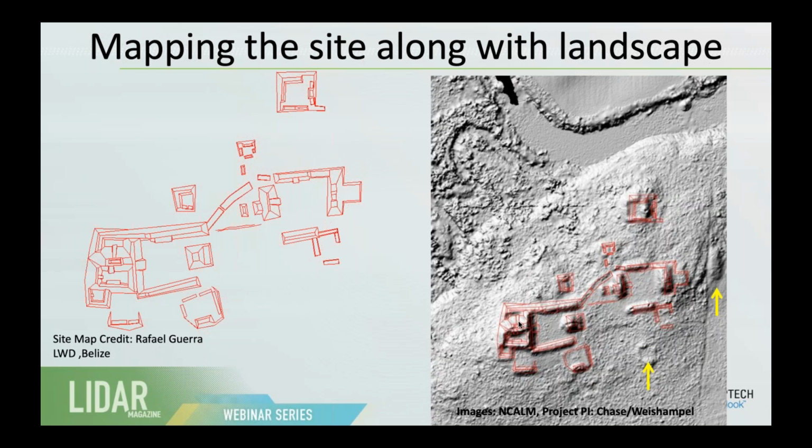not only the site. On the screen to the left, you have the traditional way that archaeologists using GPS or total stations would map a site through vegetation or out in the open, and you have those prismatic models of archaeological structures.